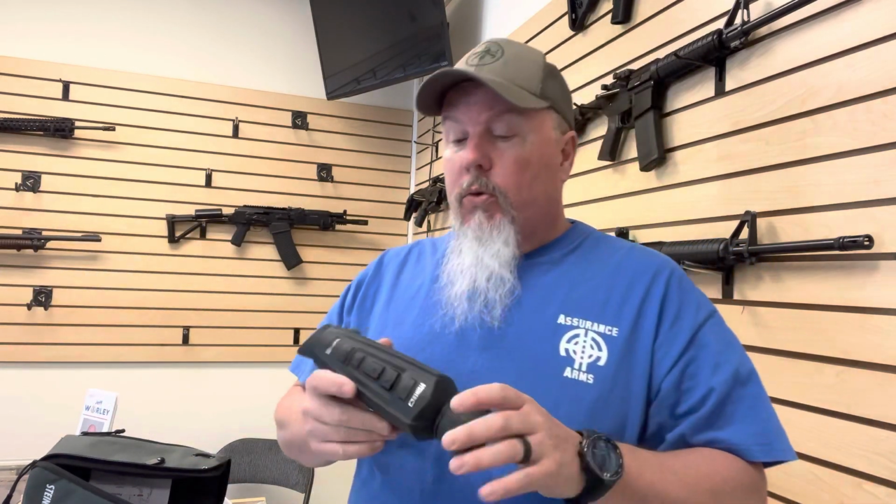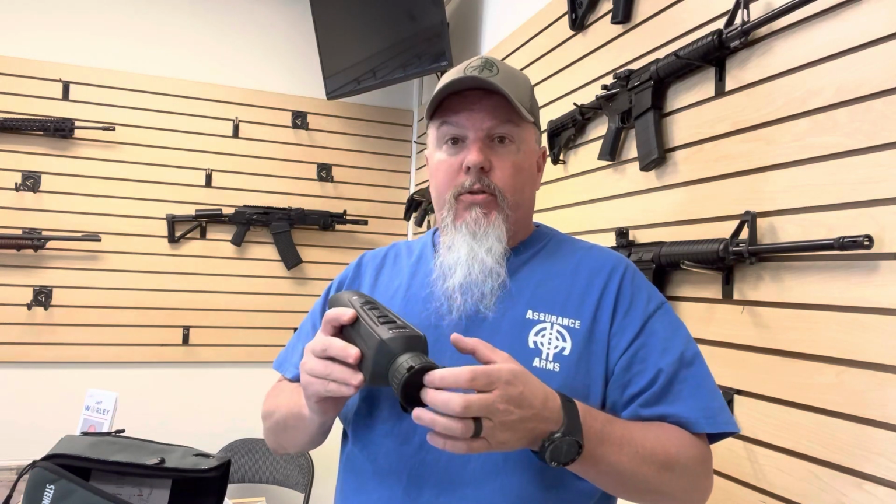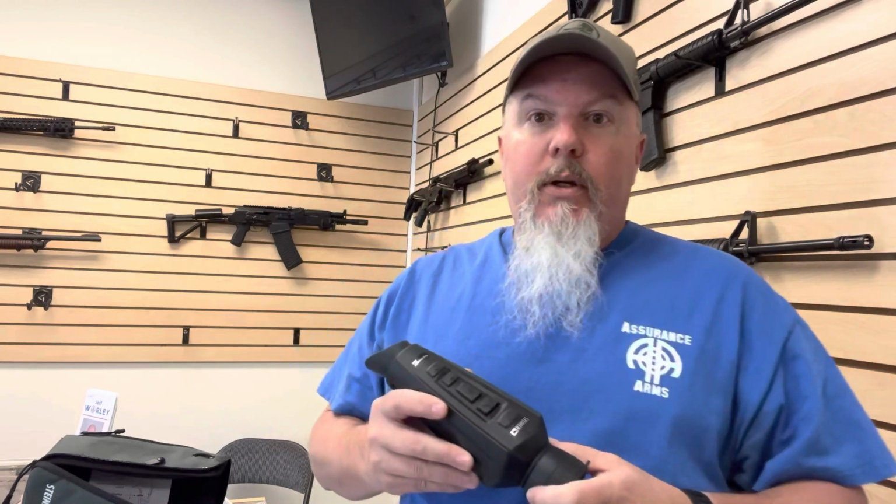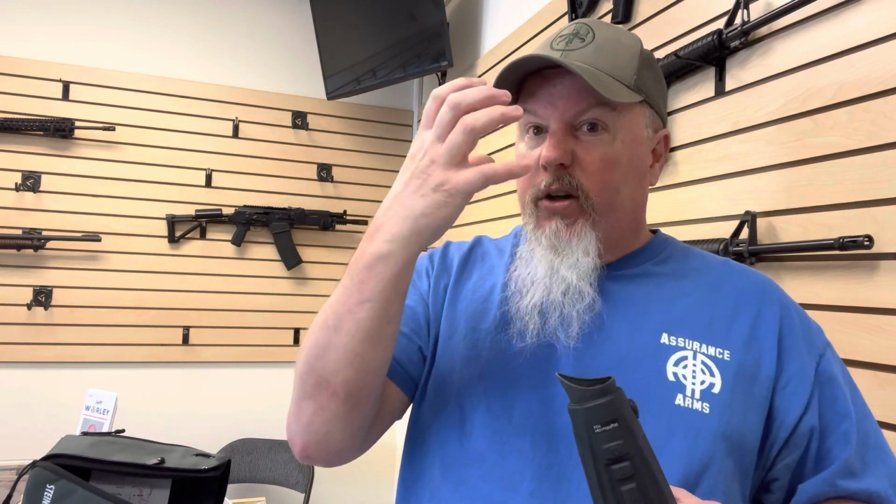So that's pretty cool. The setting I kept on mostly was, I think, called iron. It's where it shows up the hottest. Everything else is kind of like a black and gray, but the area with the hottest signature is going to be orange, red orange. I think the hotter the signature, the more red it got.